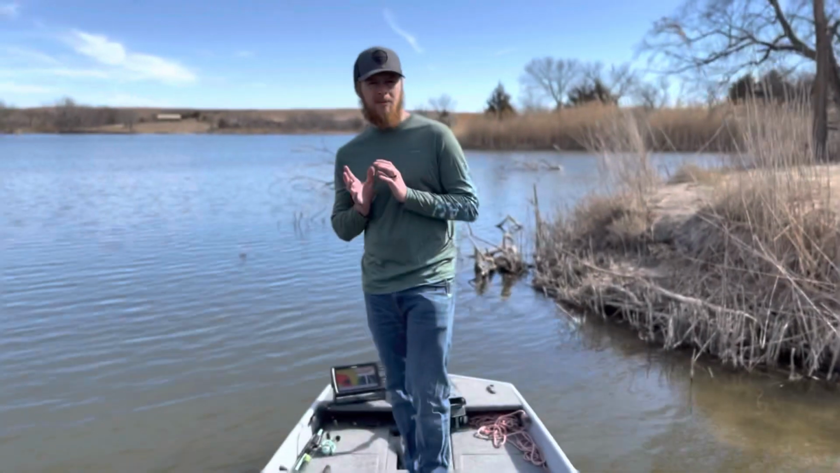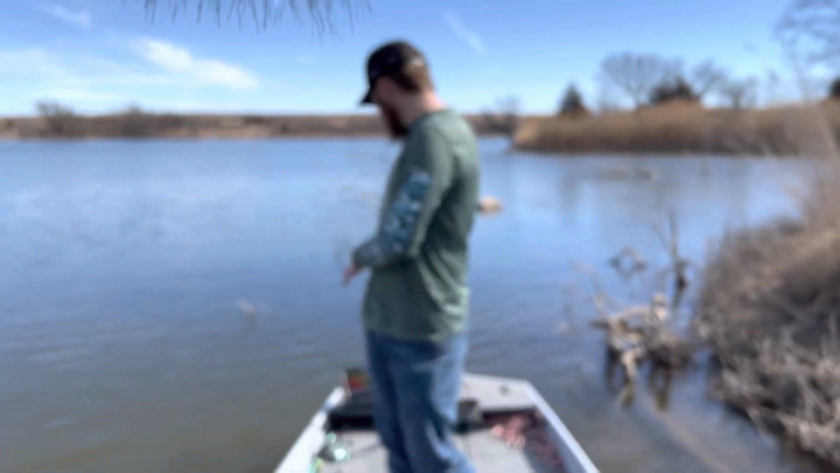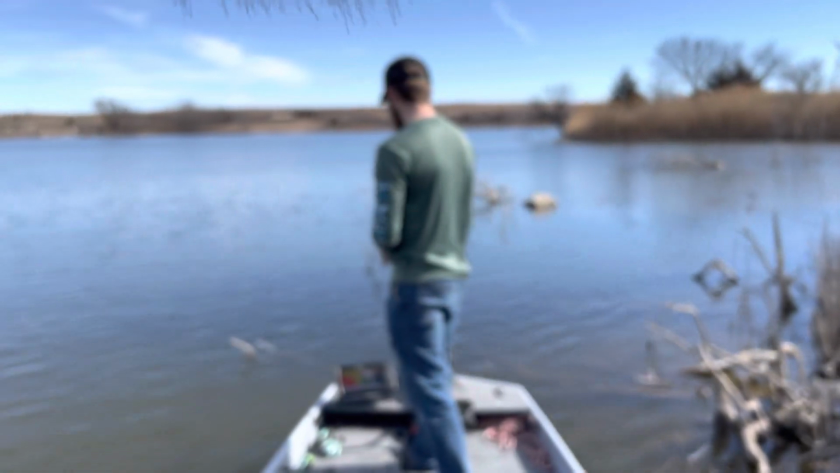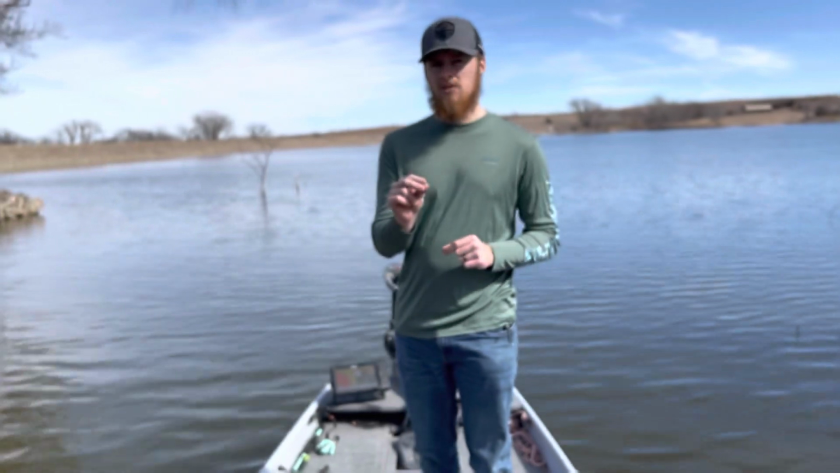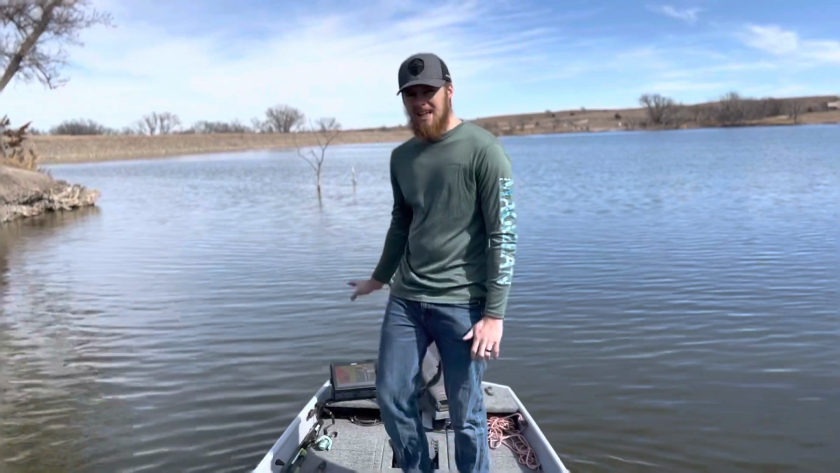Another nice thing about the contour maps with Garmin is that I can set up different colors for different depths. So once I'm no longer recording on my map, if I hit stop recording, it'll show the depth shading that Garmin allows. And I can customize each one of those depths to whatever color and depth range I want. So like right now, I think I have red set up to be less than 5 feet.